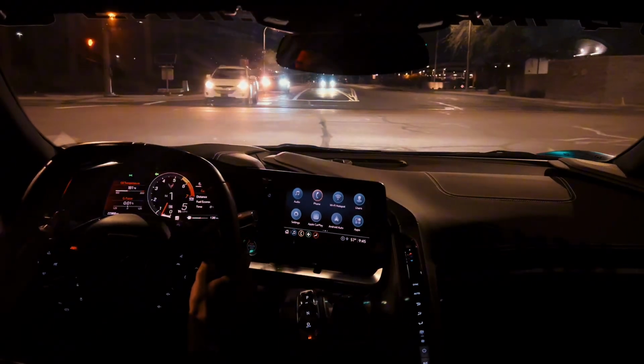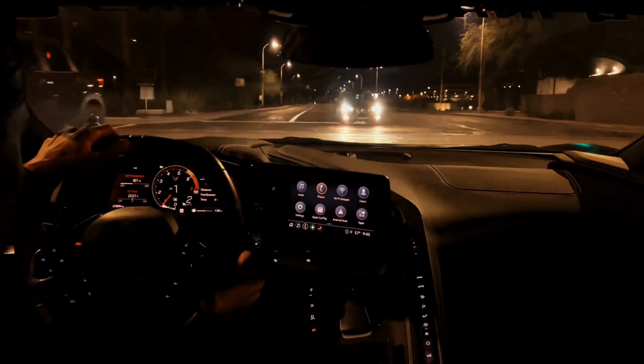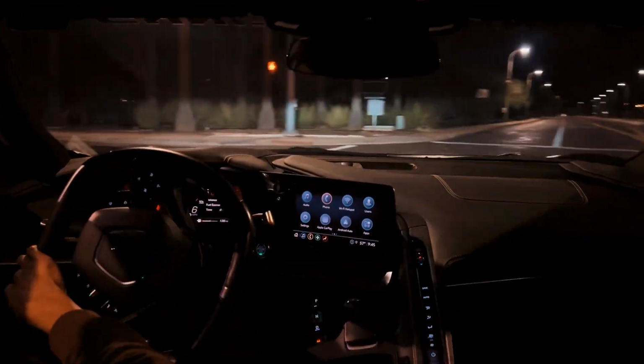Nice brakes. Ooh, baby, Lord, them lights is bright. Sheesh.